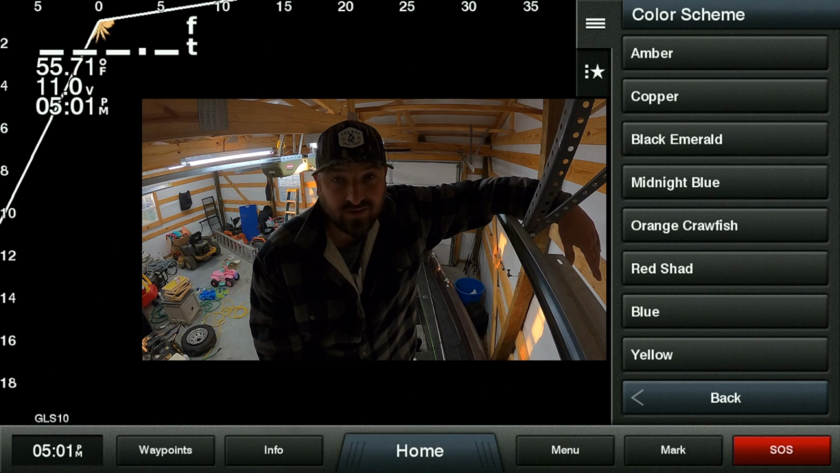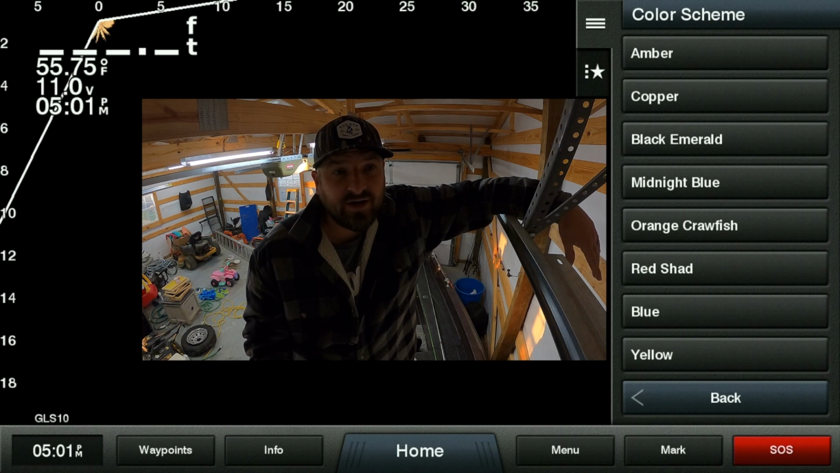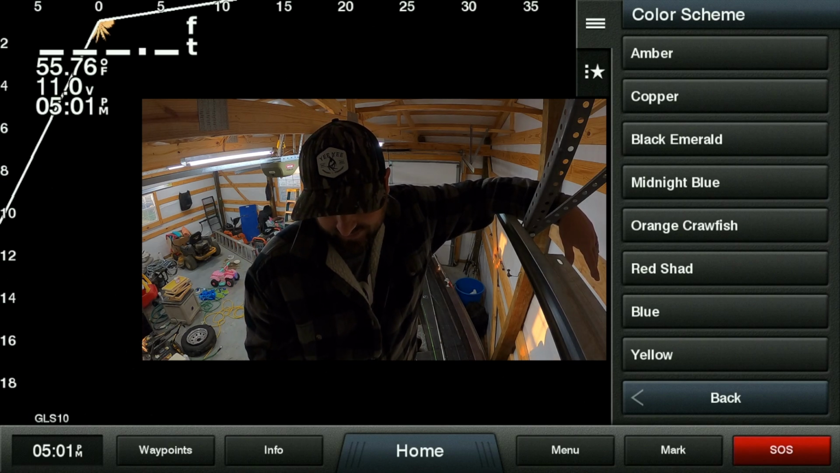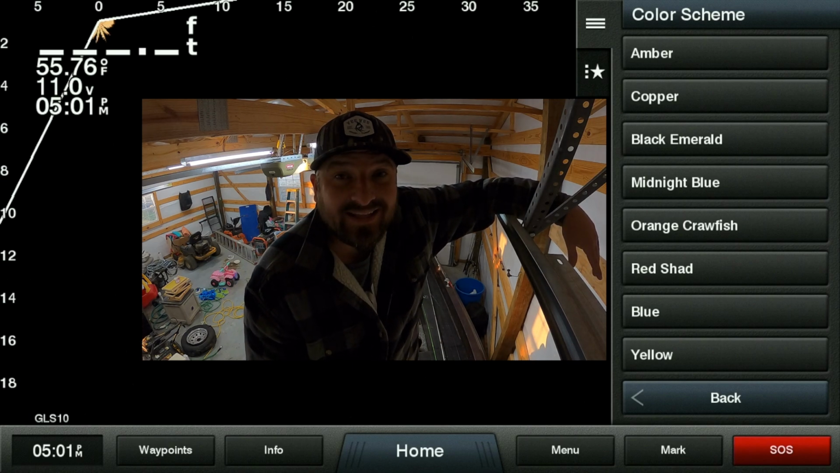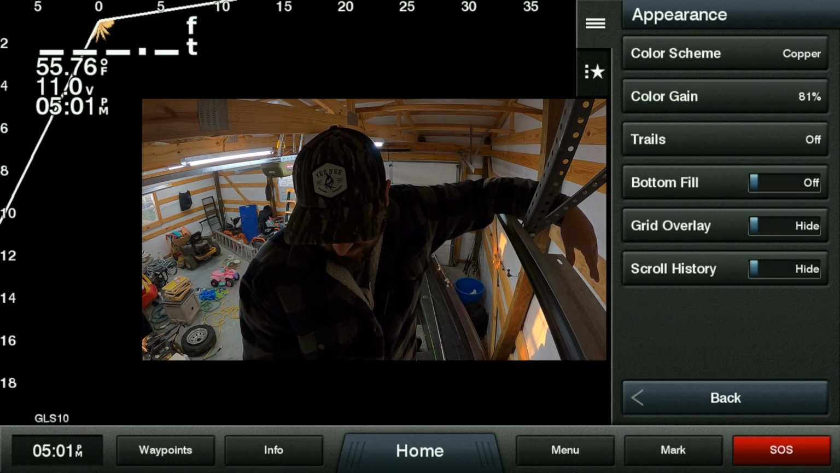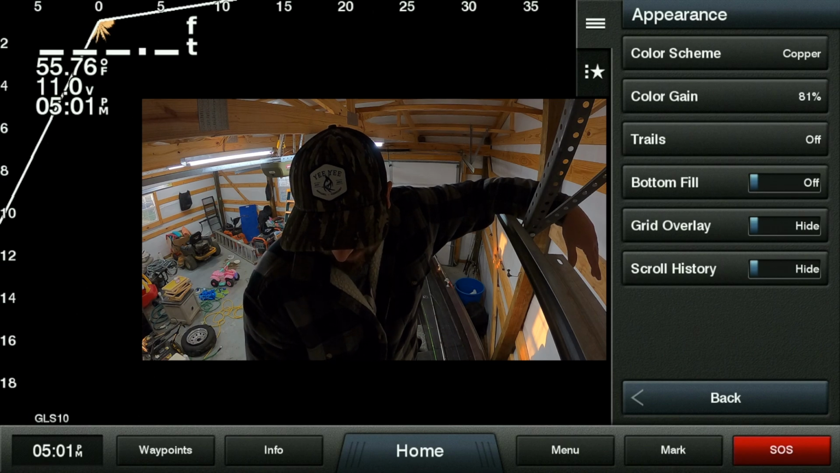I've seen that on a lot of YouTube videos. It's really just your preference on that. Whatever your eyesight views better, that is probably what I would go with. And for me, the Black Emerald and the copper seem to be my 2 favorite, but lately the copper has been pretty sweet.